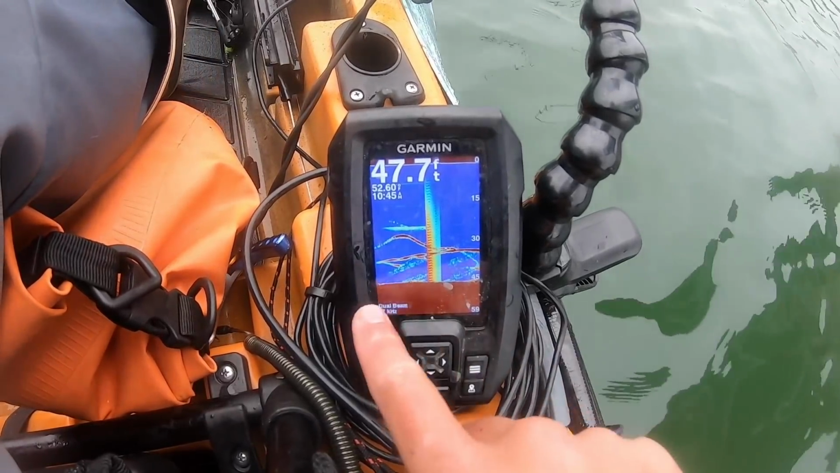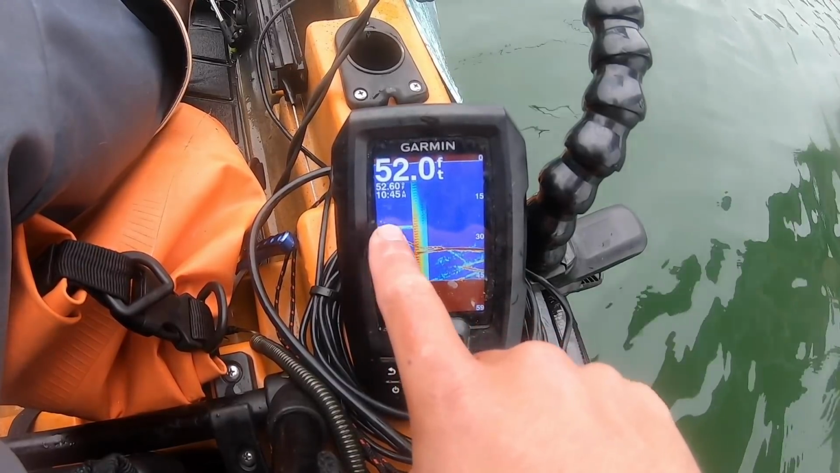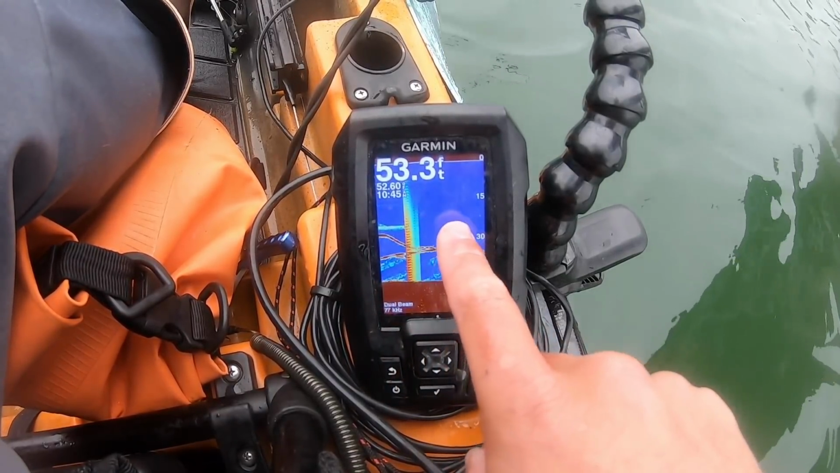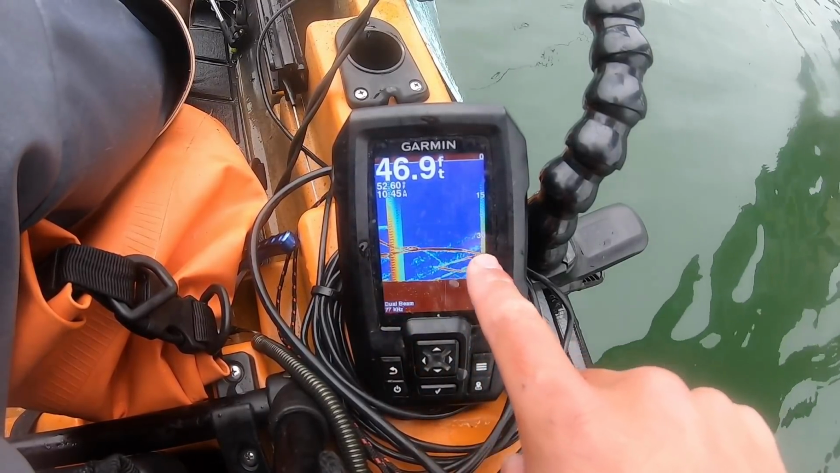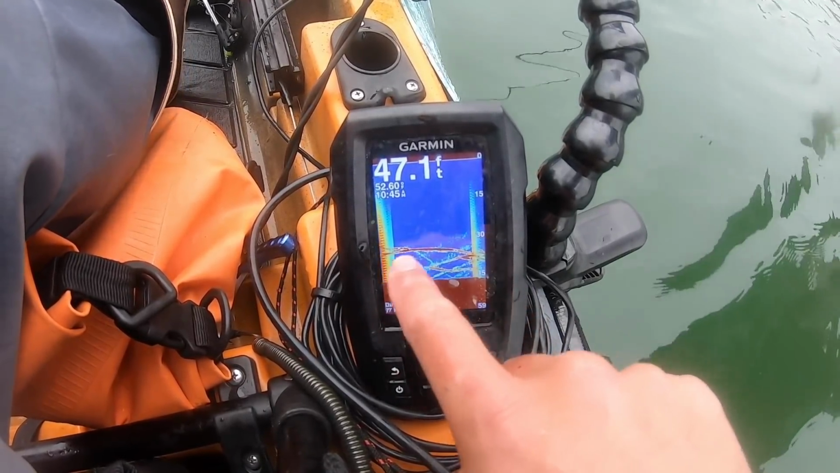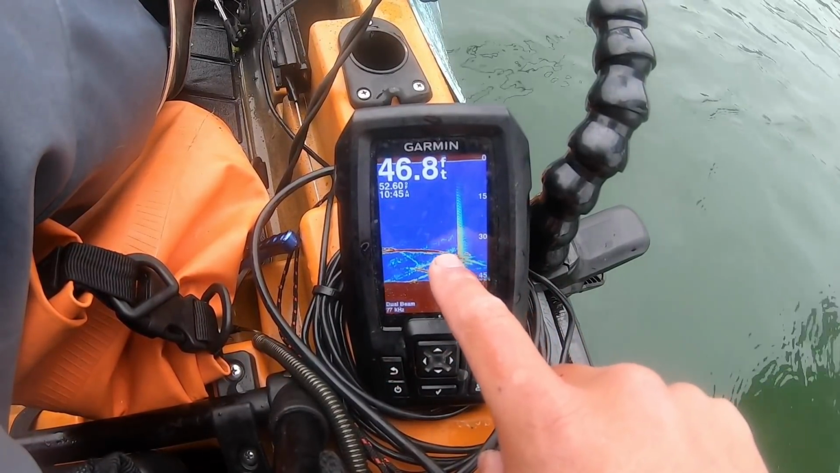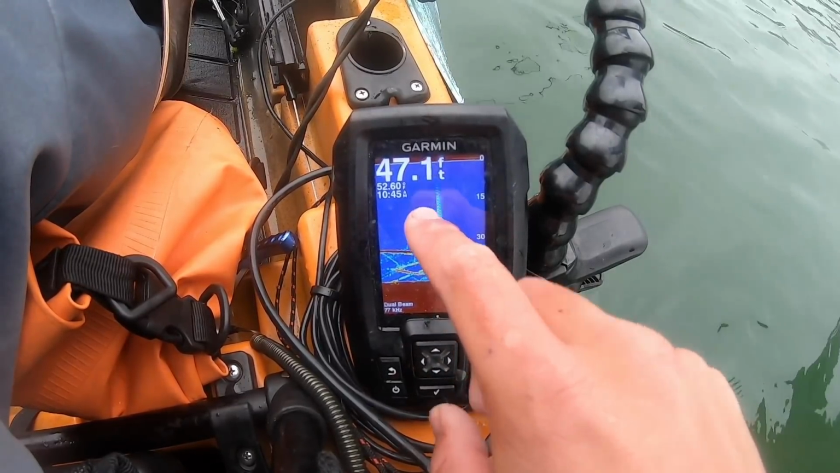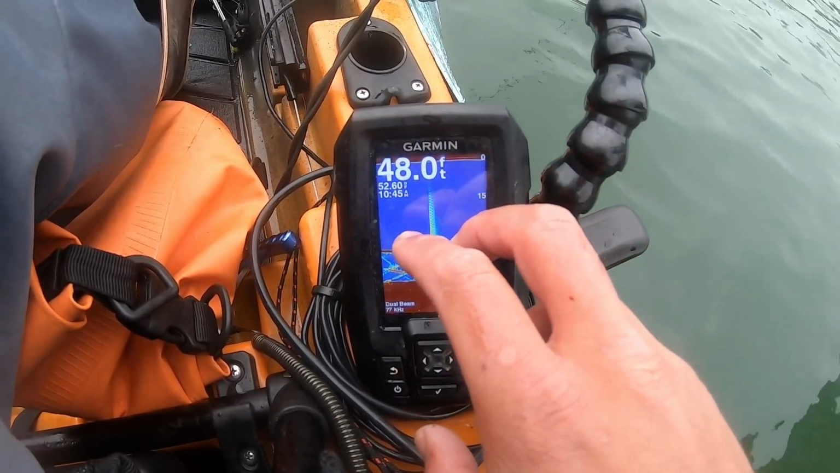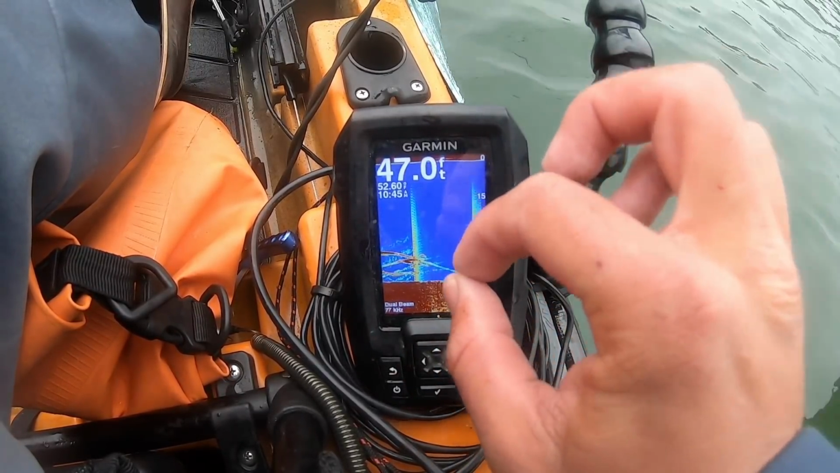You see all that noise? Those are fish swimming up and down. My bait's right there. You can kind of see it moving across the screen there. It's kind of fading out, but all these red arches down here, anything that's going up and down like that, those are all fish. So that's what I'm trying to do, drop my bait right above them. I don't want to hit them in the nose.